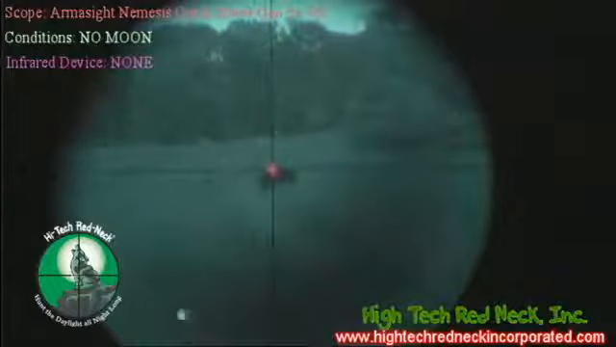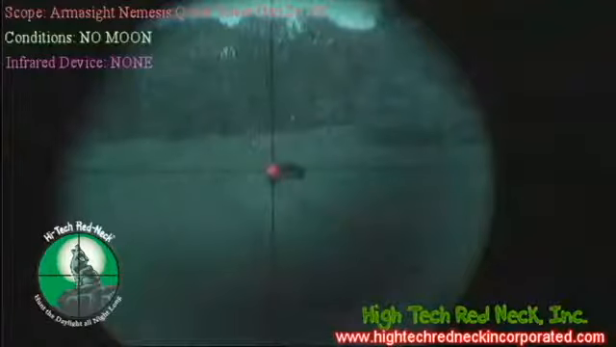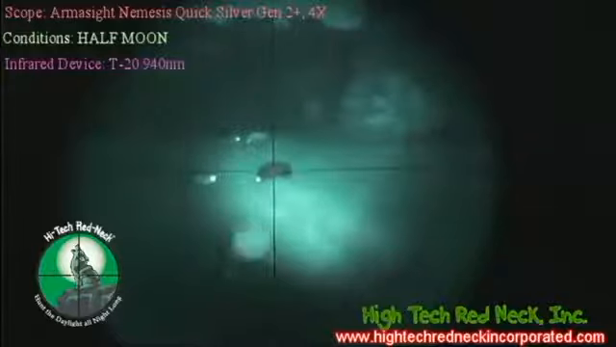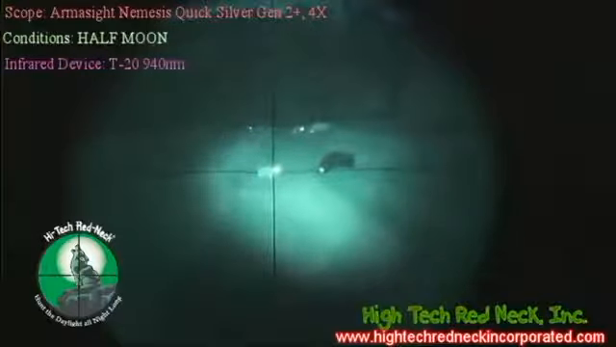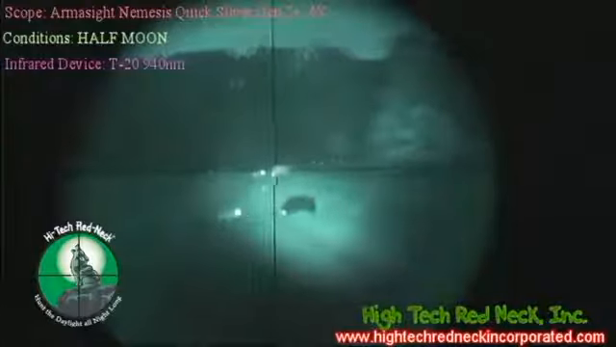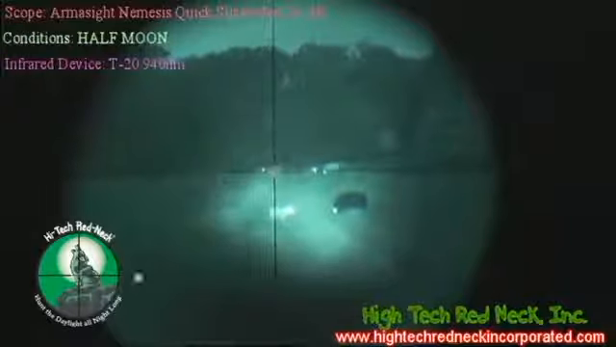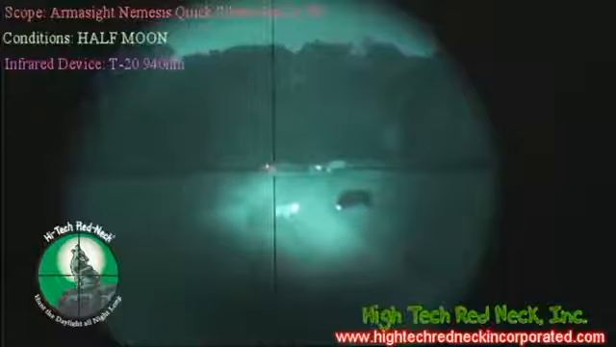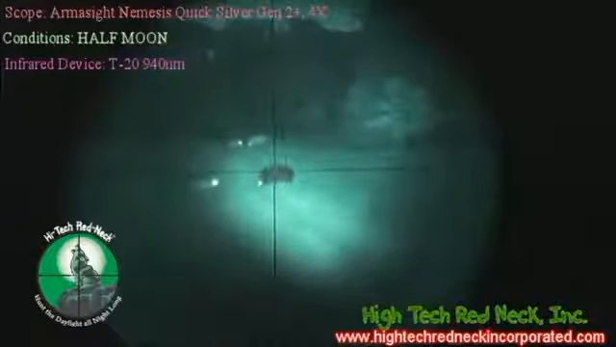We're going to flip on the 940, see what that looks like. This is the 940 nanometer T-20. And you can see it brightens it up a little bit. And there you have the 100-yard coyote, 200-yard white hog, 200-yard coyote, and the 300-yard hog, 300-yard coyote, and that's the 940. And that actually does a pretty decent job on it.